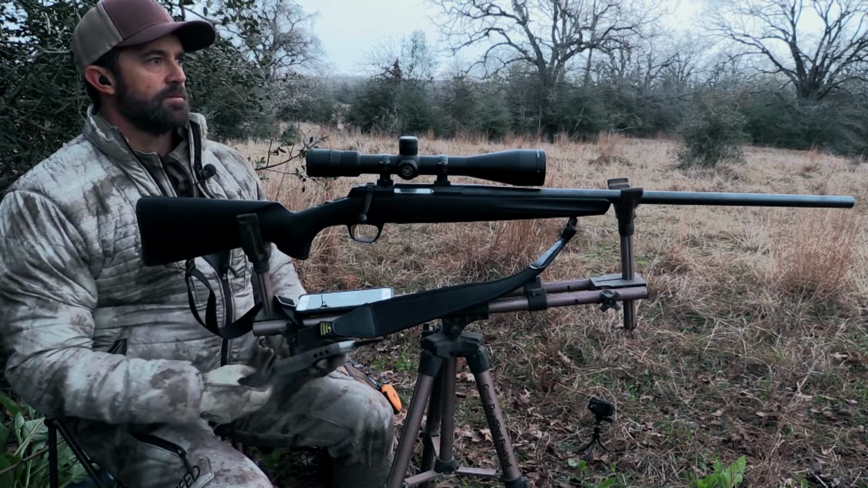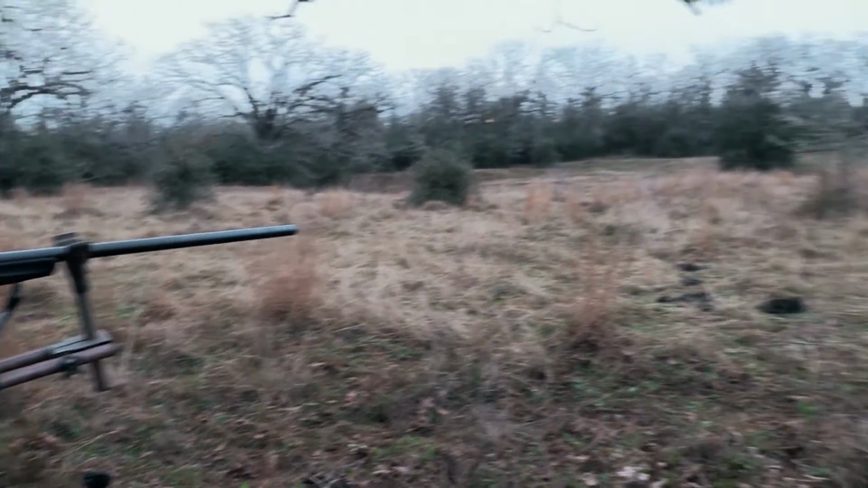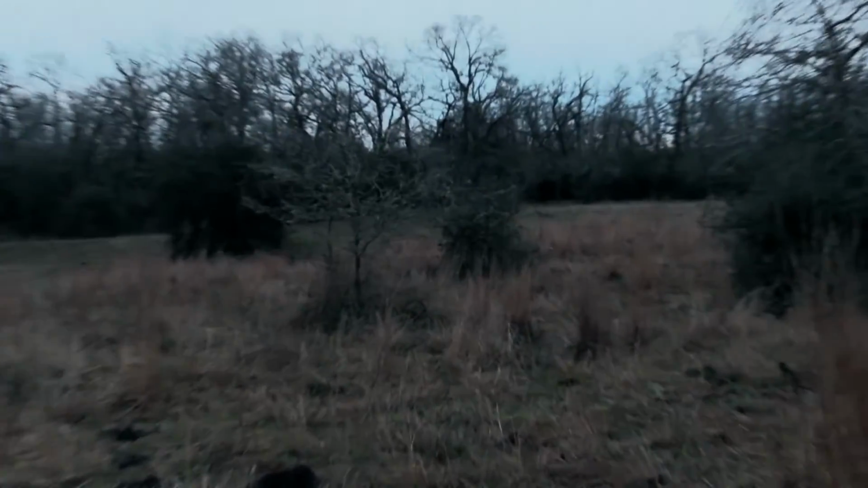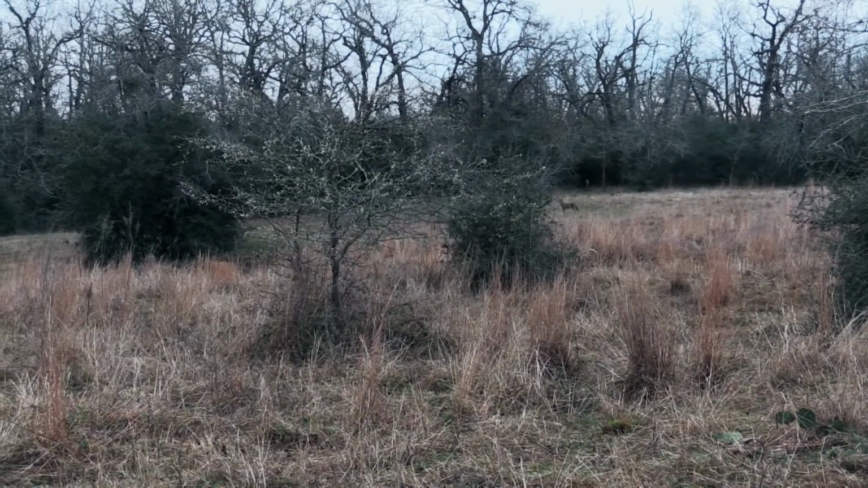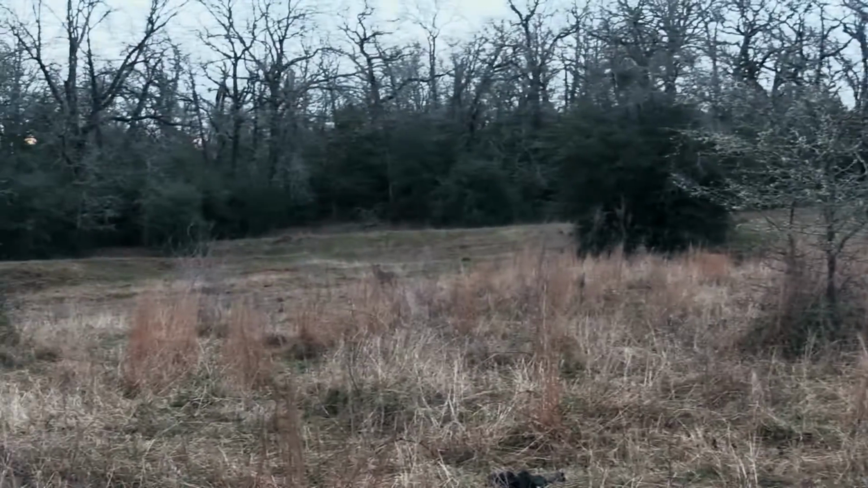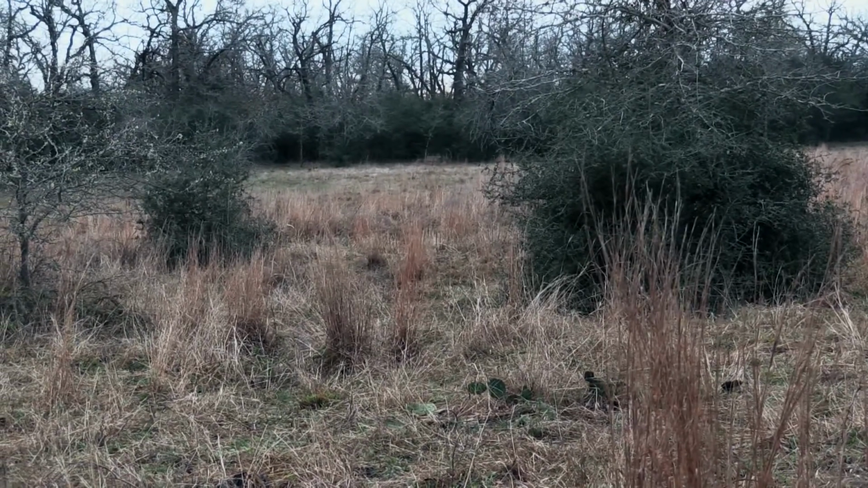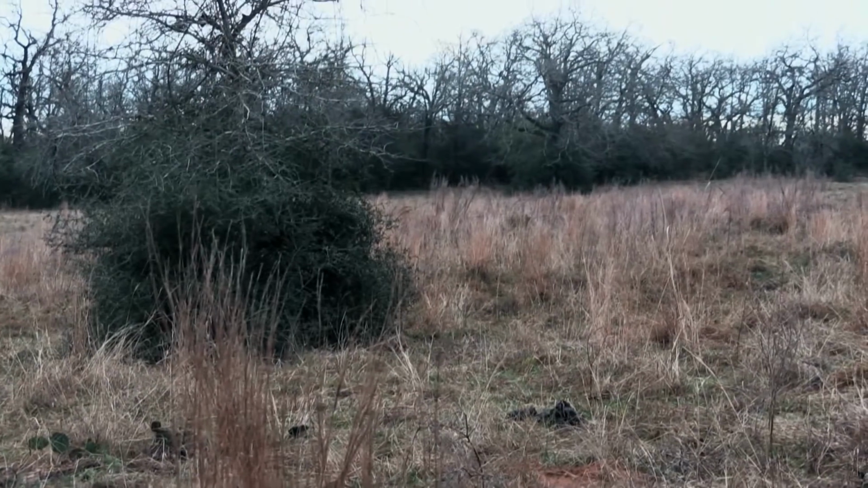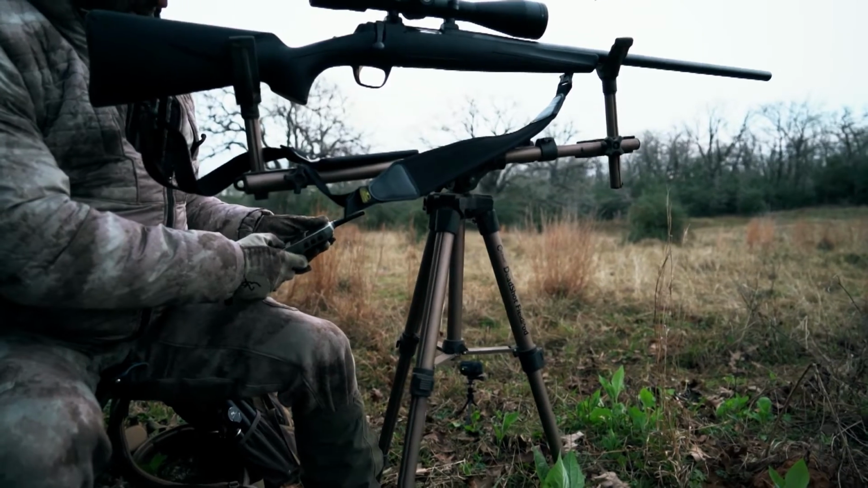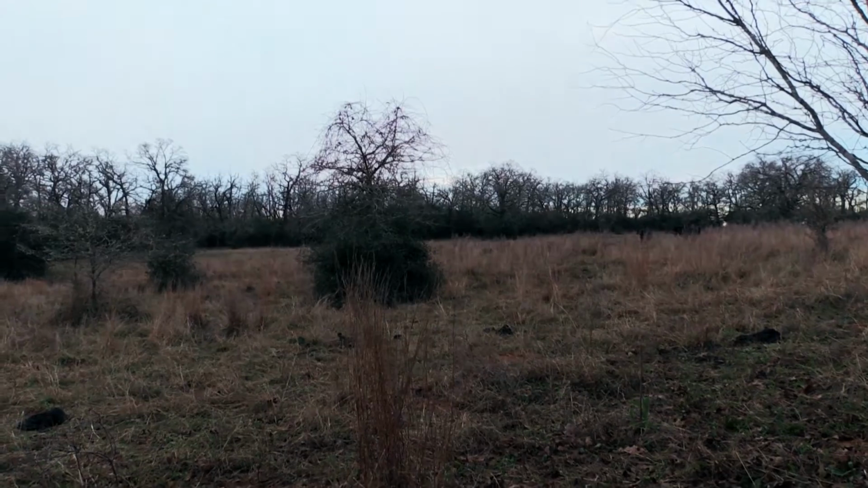Oh, thought I saw something. Here comes one. Here comes one, Lane. Right there. There's 2 of them. Right there. Ready? Okay, now we're gonna go pup distress. See him?